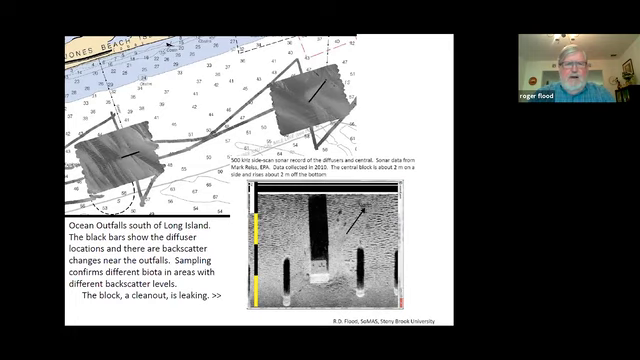Part of that was to do these surveys and create these backscatter maps showing that the patterns on the seabed seem somehow to have been affected by the presence of these outfalls, and then others were able to sample all these patterns and understand how the biota was distributed and what kinds of organisms were living in these places